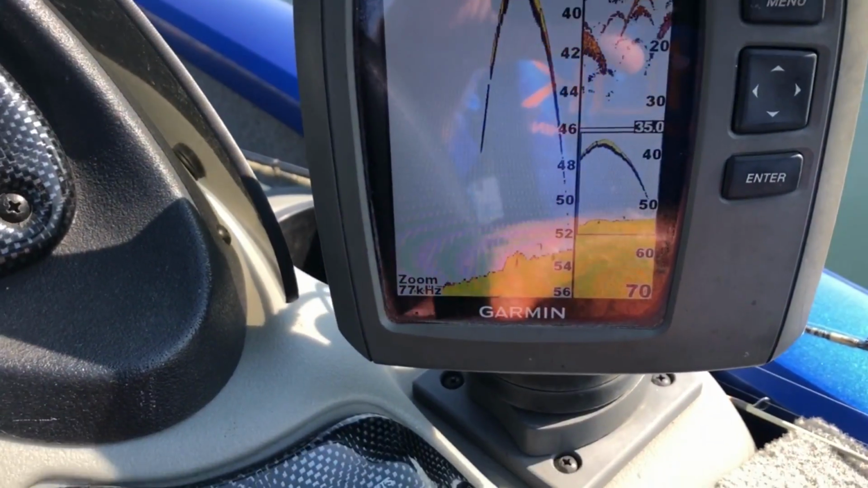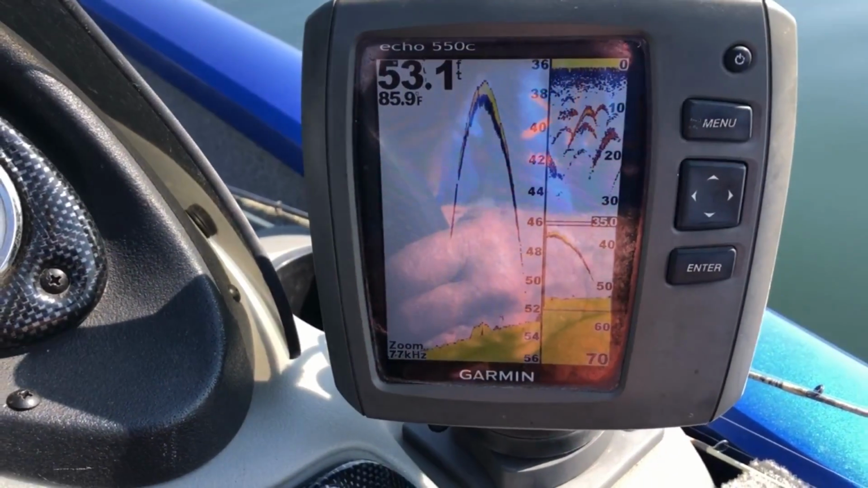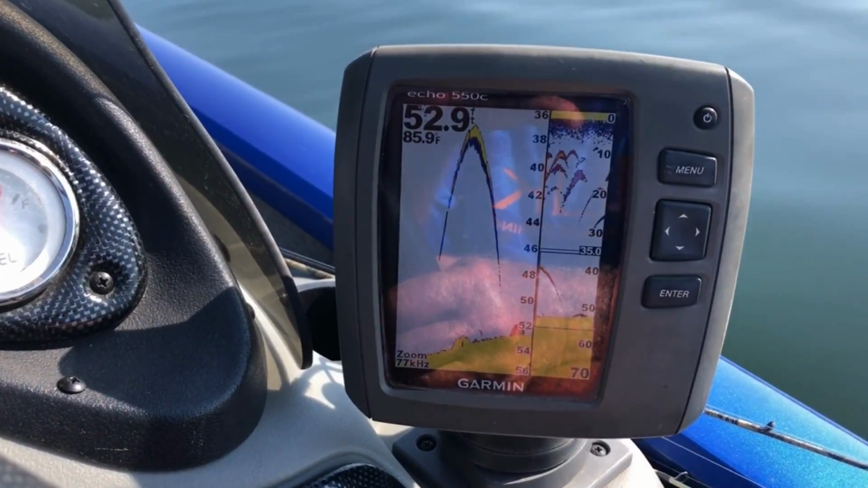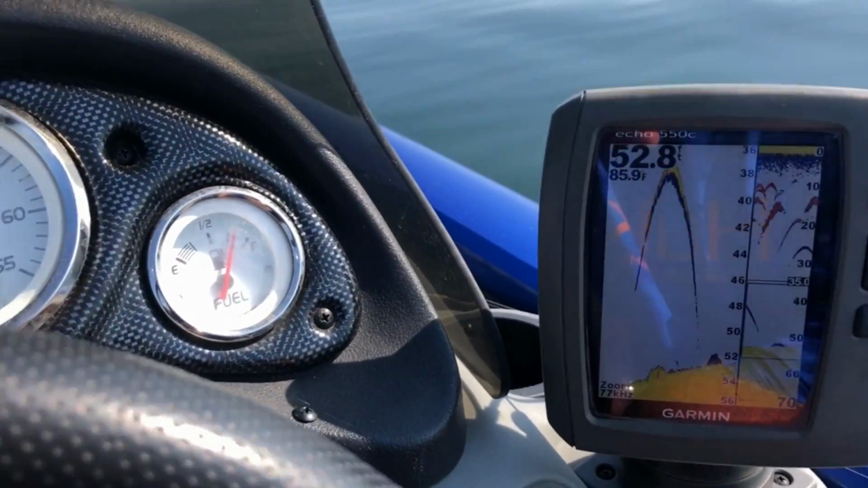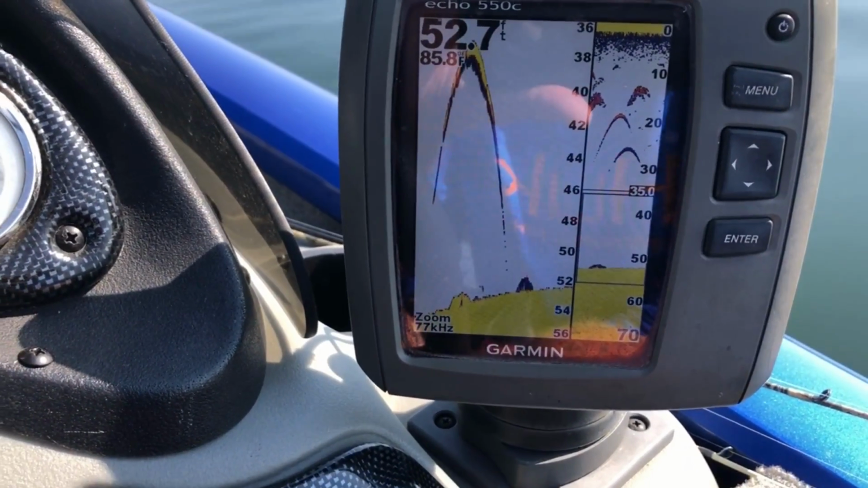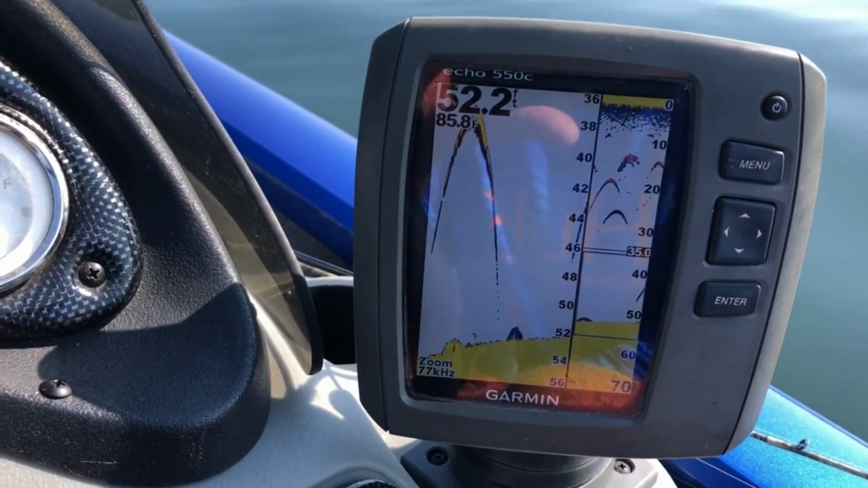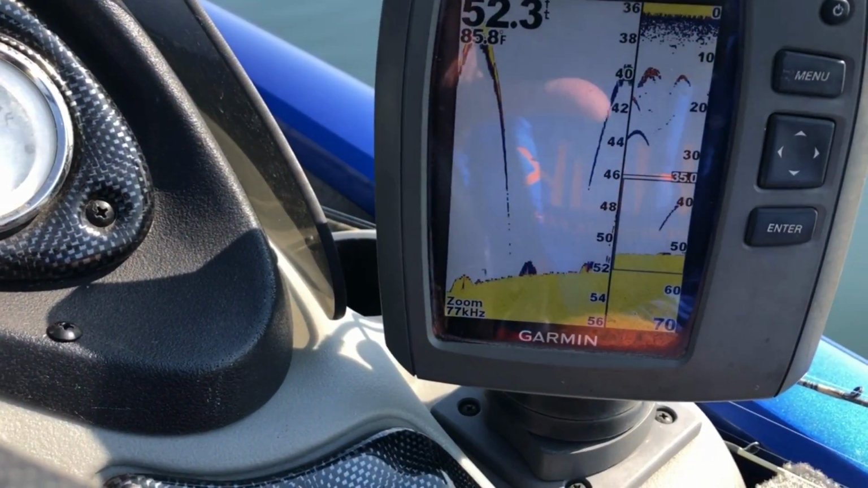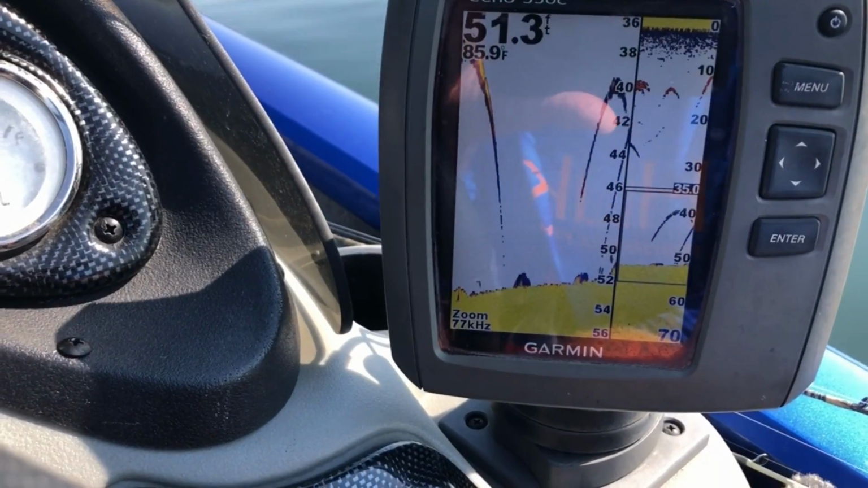But I want to give you a view of, and we're going to ease on in, and we're going to look at the bottom. A lot of times you ride and you won't see anything. You might see one hook or two. You just got to stop and fish because you never know when they're there. If you're riding around looking at your fish finder, unless you happen to get on a big school of fish, you might not even see them. They lay on the bottom sleeping.